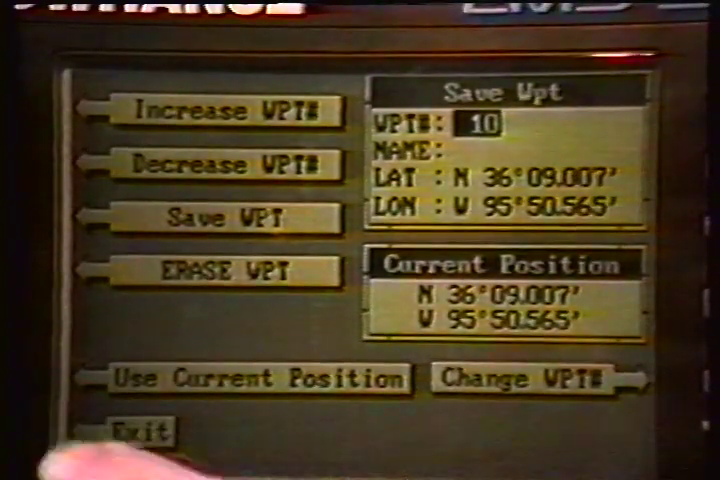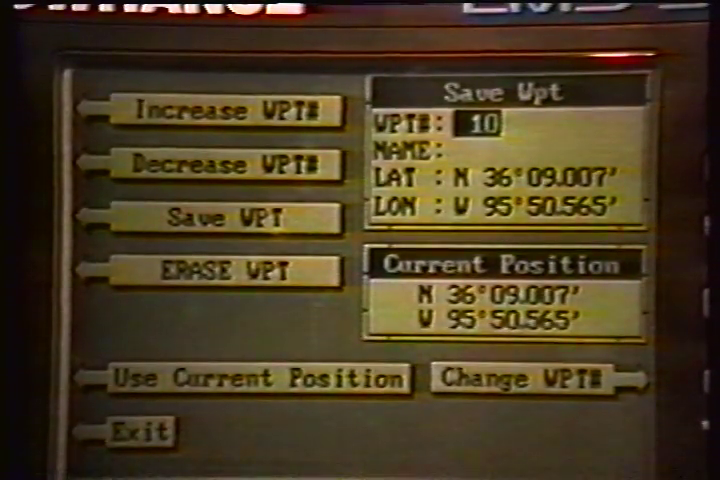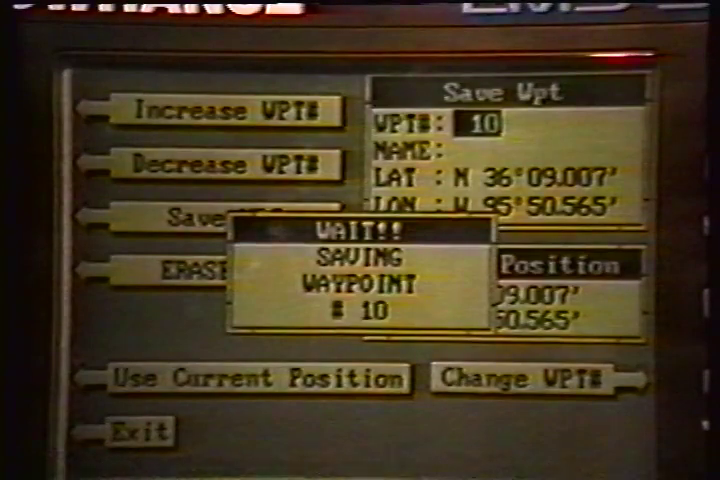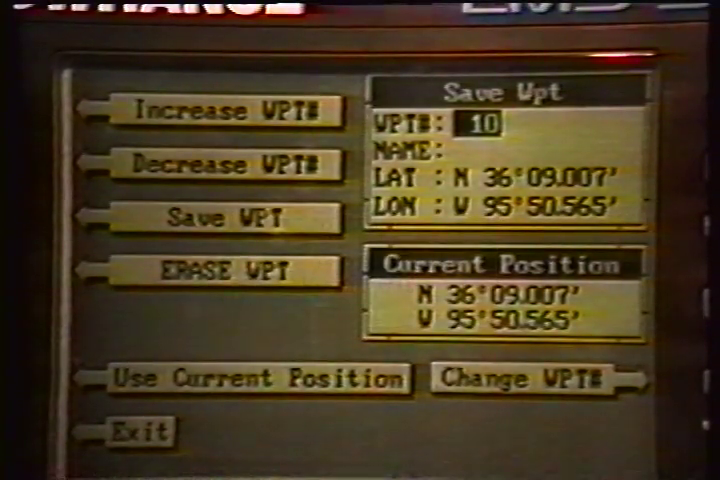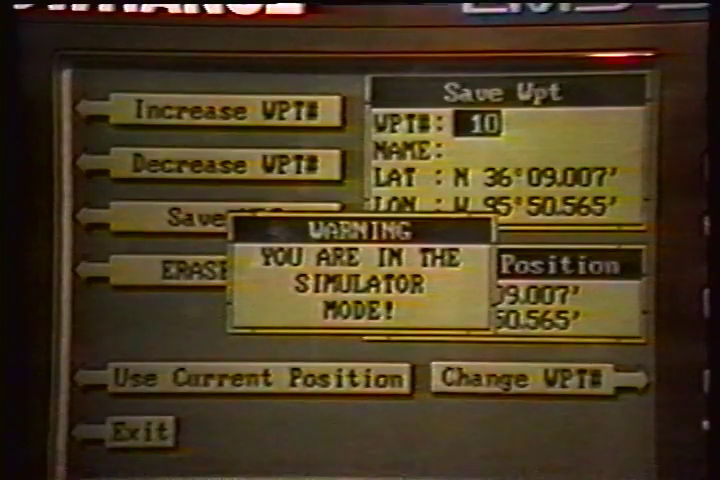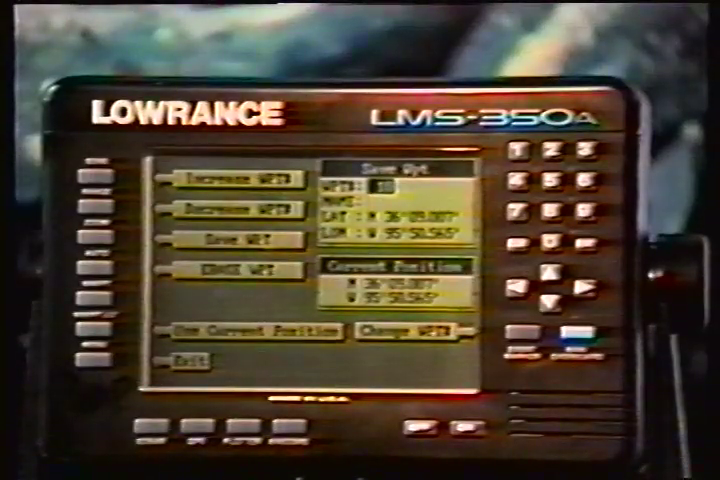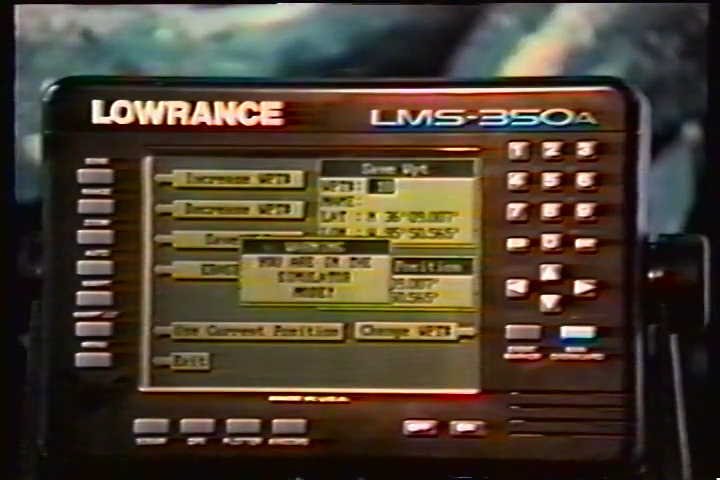The position shown in the current position box also will show in the waypoint location at the top of the screen. To save the waypoint without naming it, simply press the key next to the Save Waypoint label. To save the location under a different waypoint number, press the key next to the Increase Waypoint Number label to increase the waypoint number. Press the key next to the Decrease Waypoint Number label to decrease the waypoint number, or simply enter the desired waypoint number using the numbered keys. Once you've decided the waypoint number to save the location under, press the key next to the Use Current Position label. Then press the key next to the Save Waypoint label.